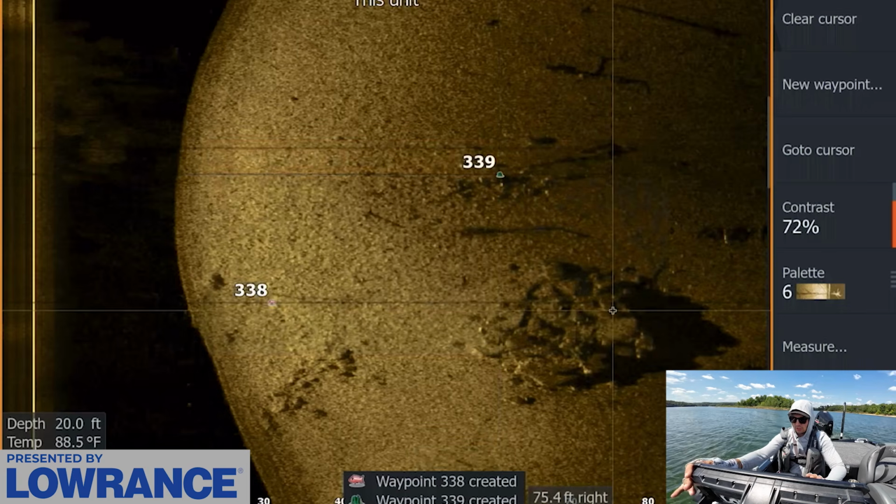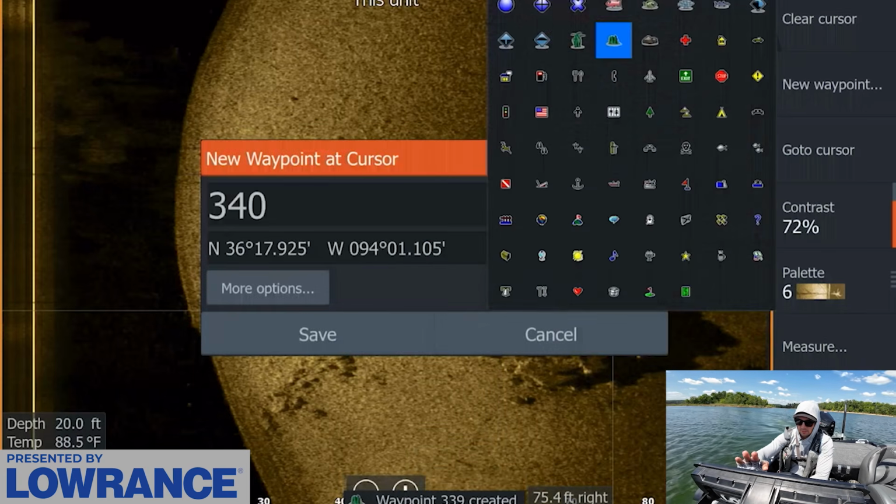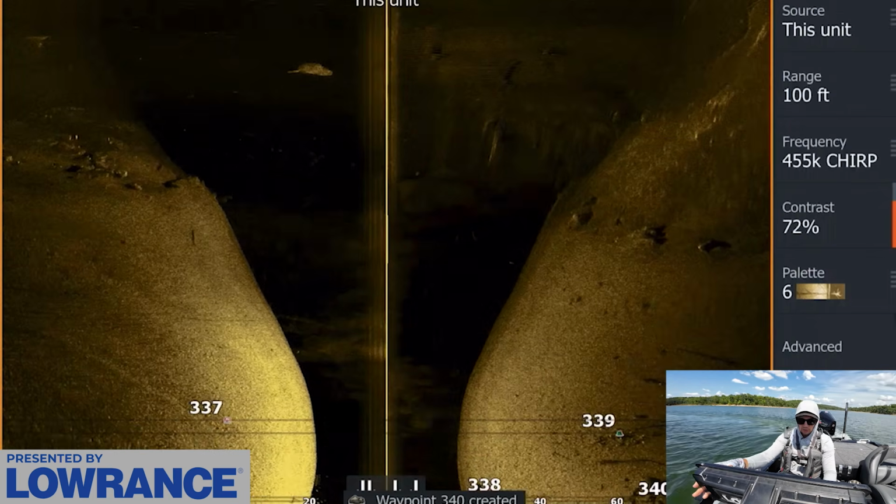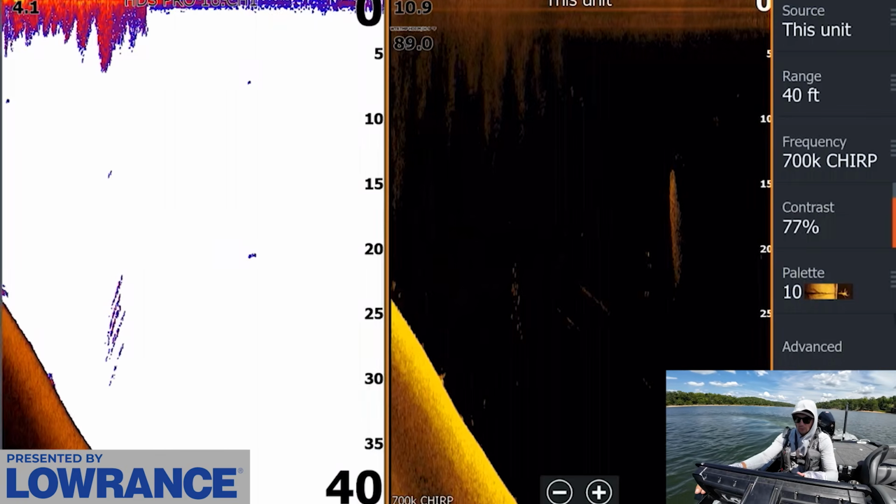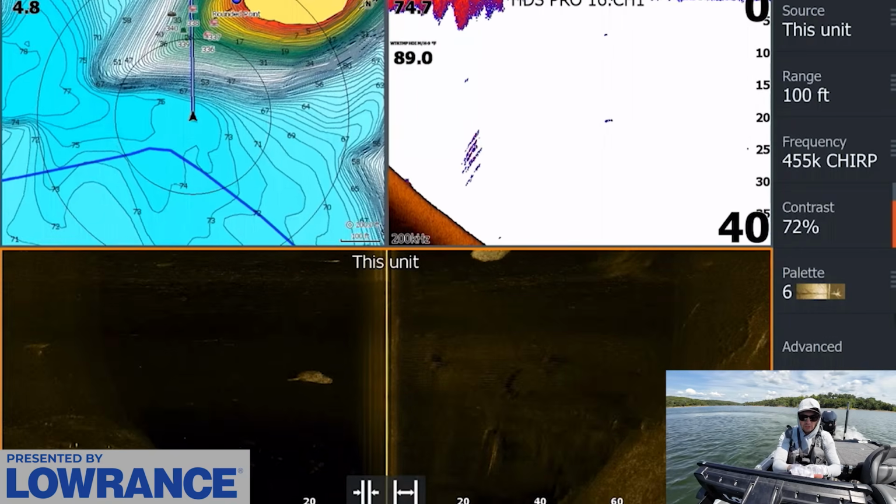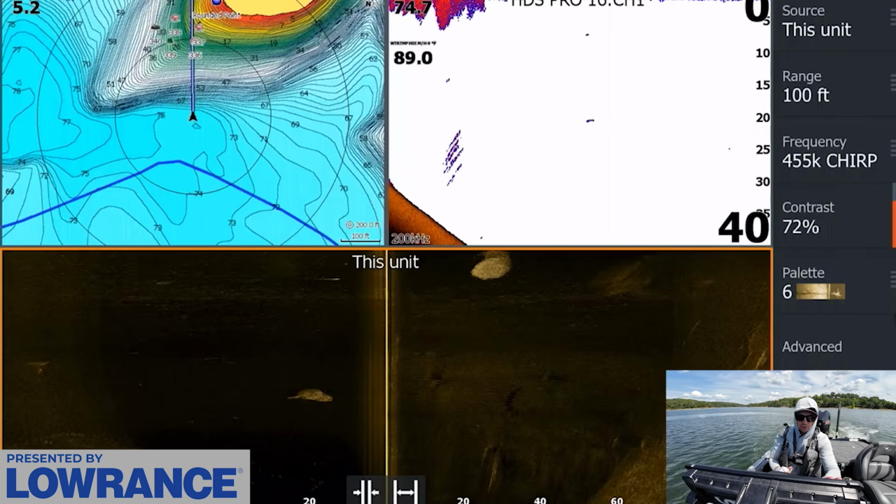We're gonna mark this with some brush. Got some good looking stuff here and more rock. I want to check this out. And there was actually another point just over here too that looked pretty good. We'll let that rest for just a second. There's another point just up the way here. Try not to run over those fish another time.